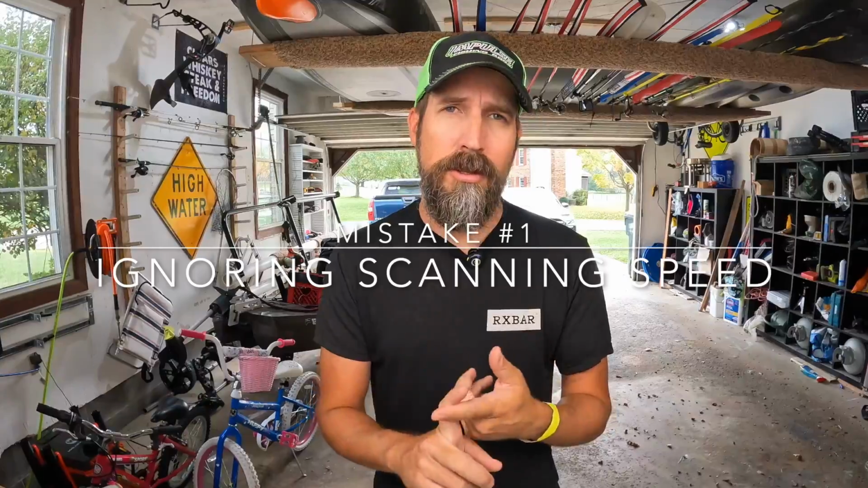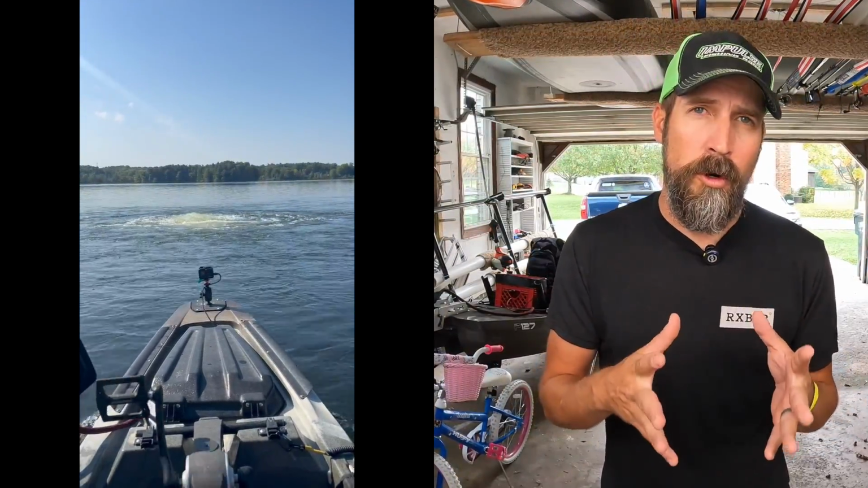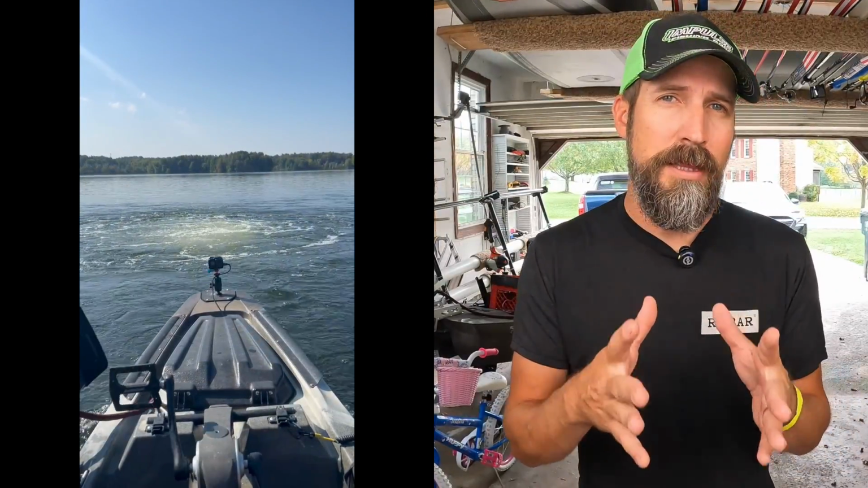You guys got to understand 2D, down imaging, side imaging, live, they were all designed to work when your vessel is moving at a specific speed. And if you use them outside of those parameters, you're going to have issues.